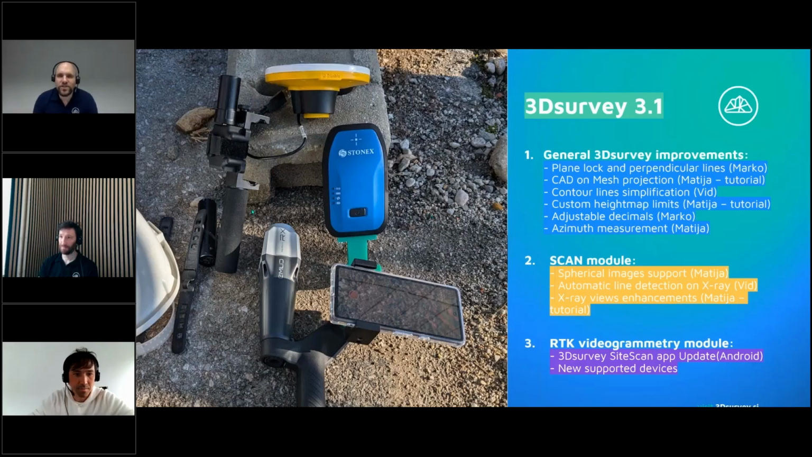So one interesting question was, is the CAD to mesh feature locked to photogrammetric data, or can you use any data? I would like to point out, no, you can use any kind of data you want.